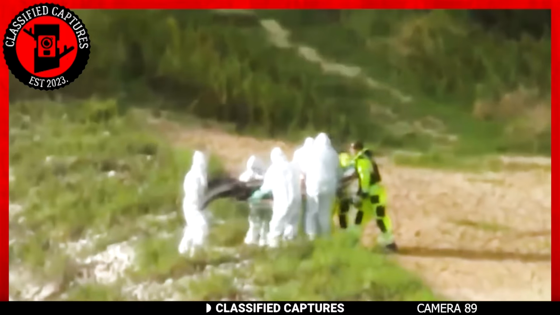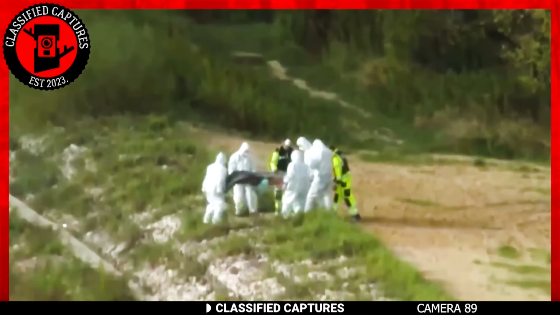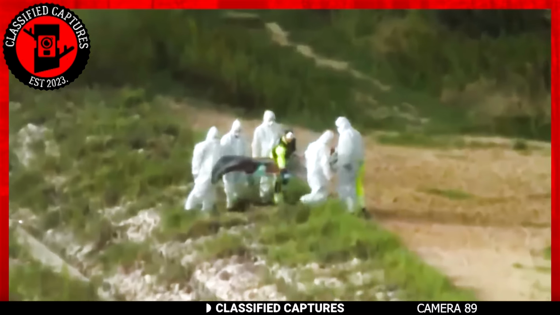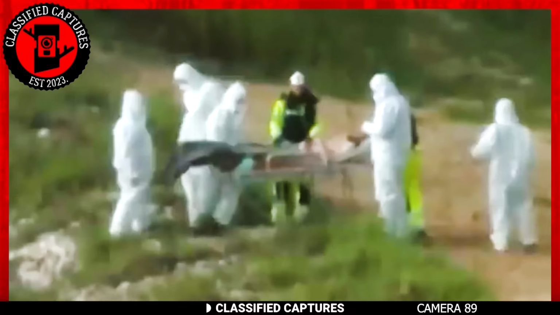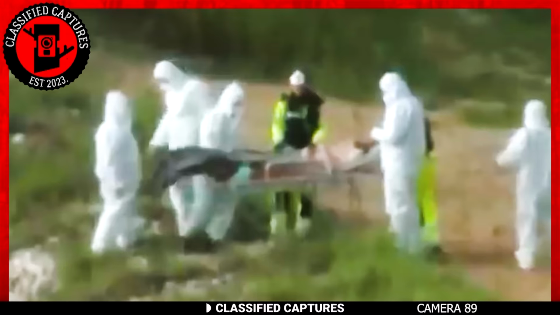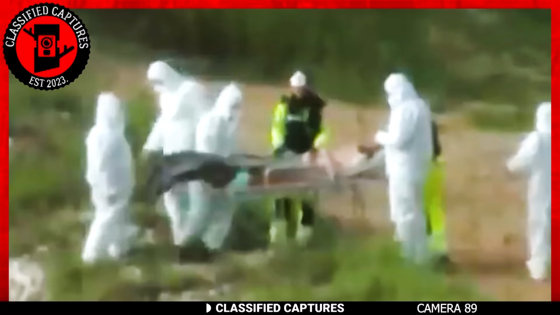Simultaneously, the individuals in white protective gear lift a creature from the ground, seemingly possessing a long fish-like tail, and place it on the stretcher. The other 2 ensure that the stretcher is positioned securely, preparing for the creature's transfer. The creature's identity remains obscure as the recorder's sole attempt to record this appears too far, even as the scientists step away from the stretcher.